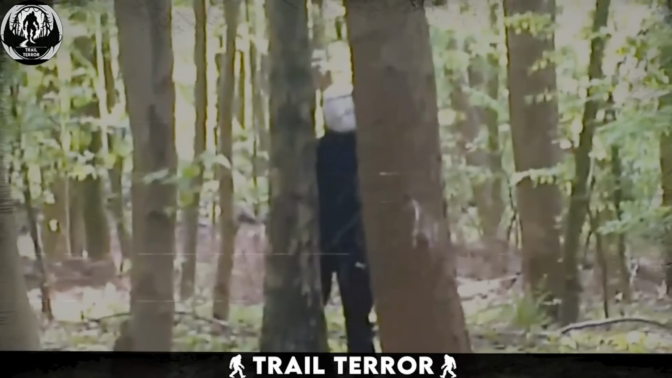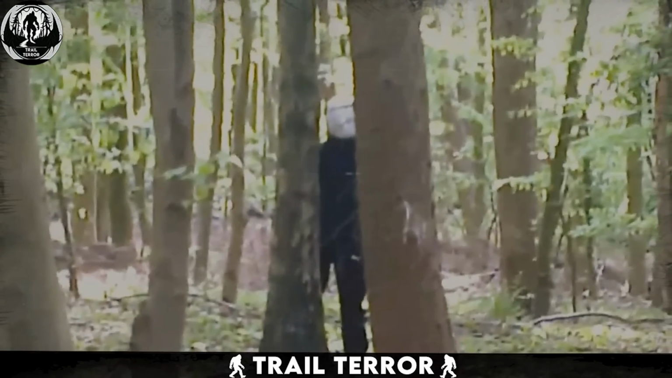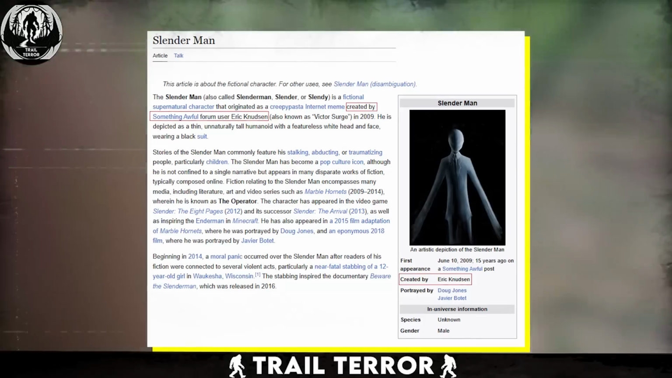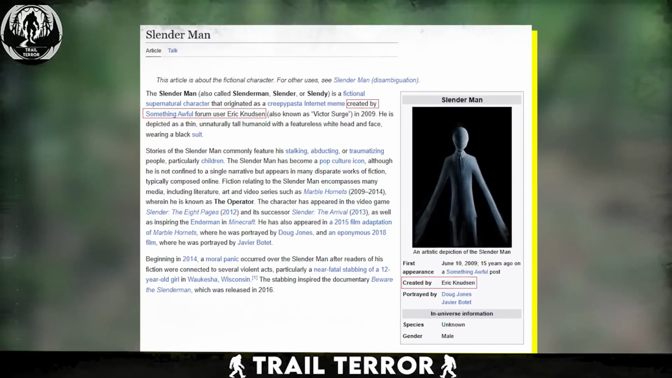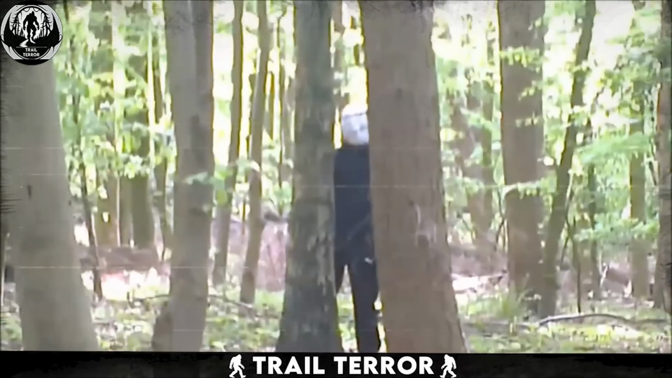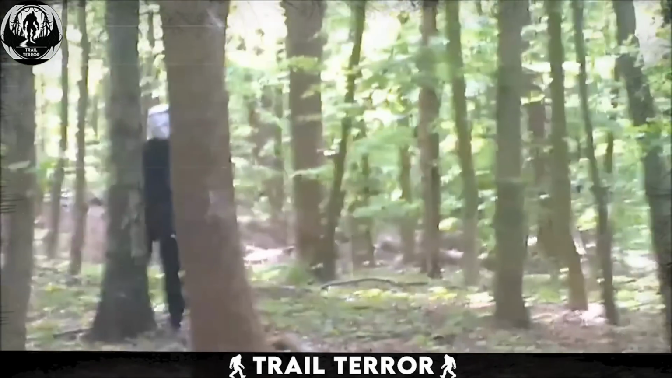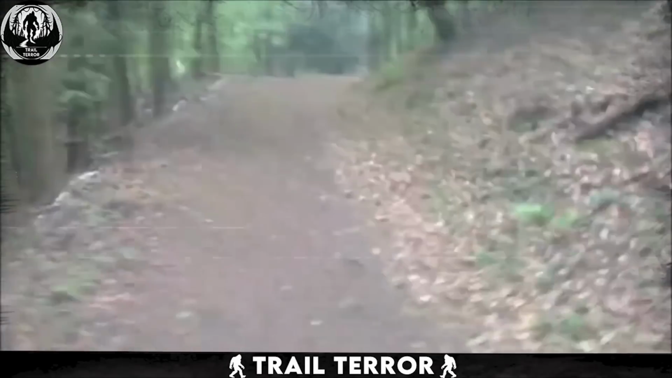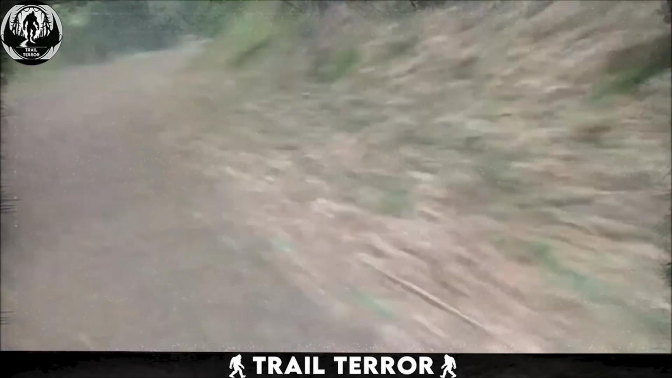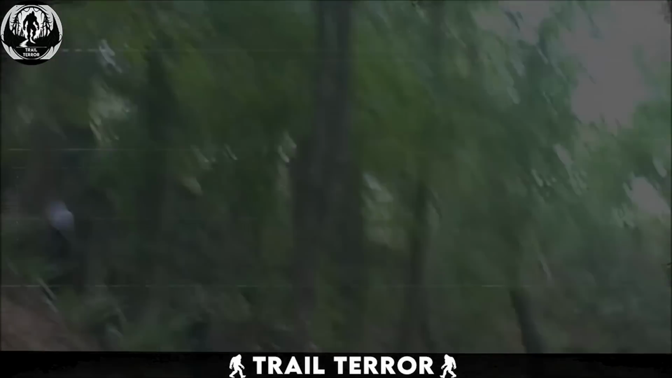Now, most viewers believe this was Slender Man, the fictional supernatural figure that blew up on the internet after first being created by Eric Knudsen on the Something Awful forums in 2009. He's described as an unnaturally tall, thin humanoid with a blank white face, dressed in a black suit. Total nightmare fuel. Let's just say, real or not, being alone in the woods and getting stalked by a faceless being, yeah, that's enough to give anyone chills.